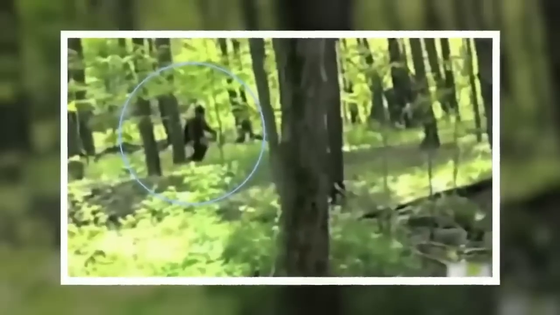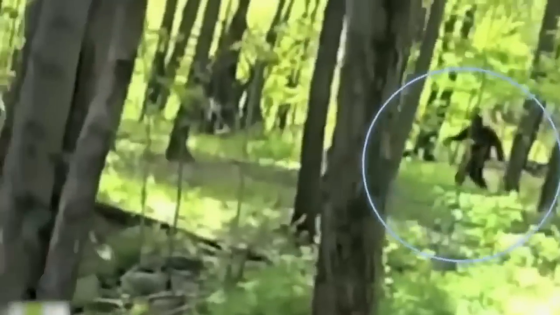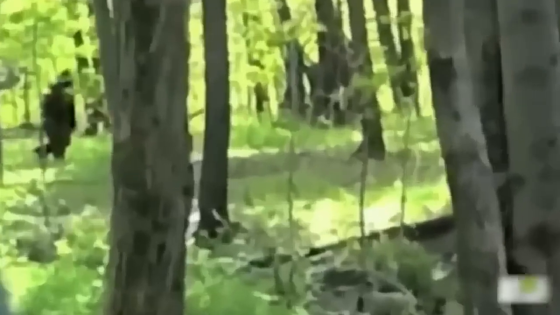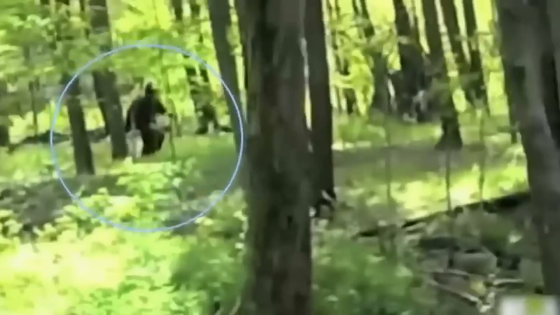And let me tell you, this creature is huge. I mean, it's like nothing you've ever seen before. The way it swings its arms is kind of familiar, like a gorilla, but also different. It's like Bigfoot thinks it's alone, you know, like nobody's watching.